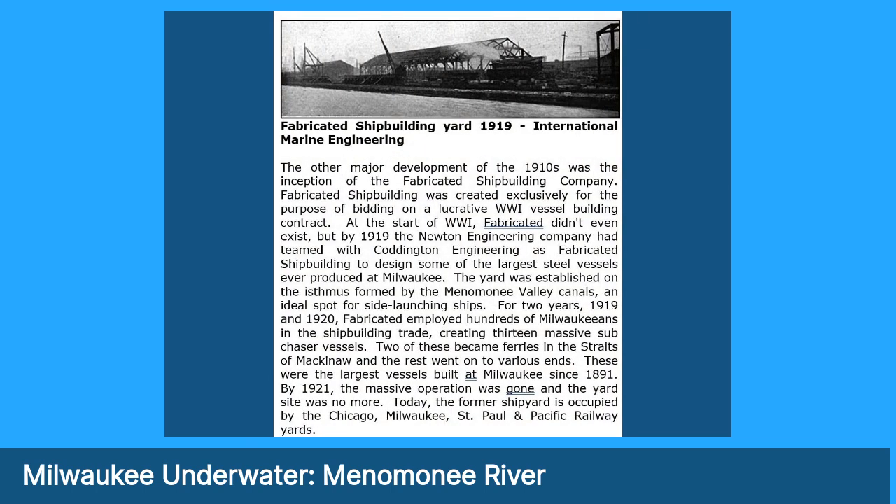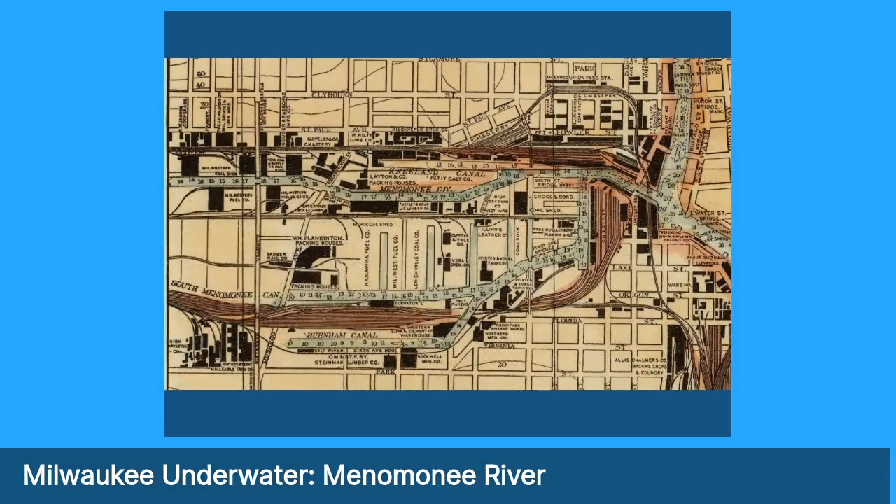One of the things that a lot of people aren't aware of is there was a major shipyard in the Menomonee River Valley during World War One. Fabricated shipbuilding was very quickly put together by Newton Engineering and Coddington Engineering for government contracts to build big World War One vessels, and they built many of them there. And today there's debris on the bottom in that area, which we think is probably associated with the historic shipyard. I don't think they've dredged that area since then.